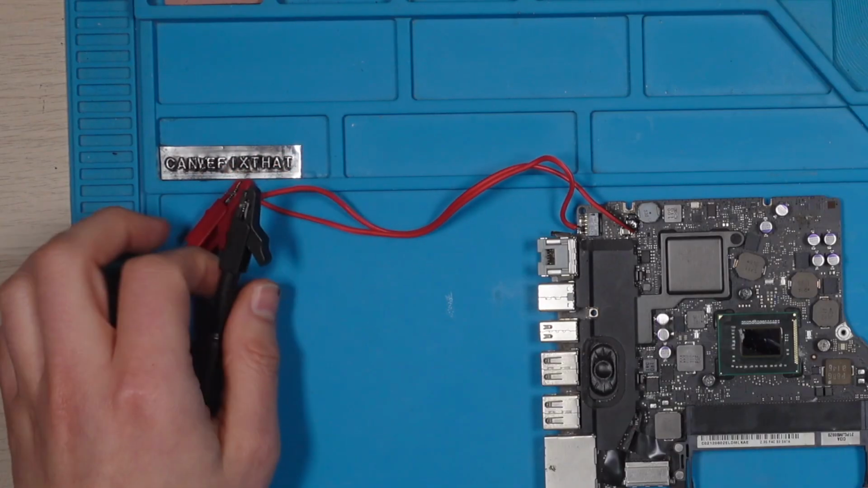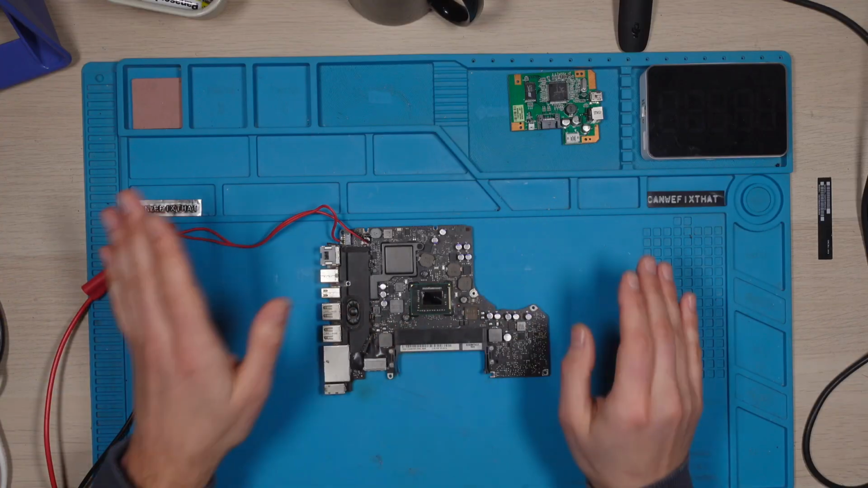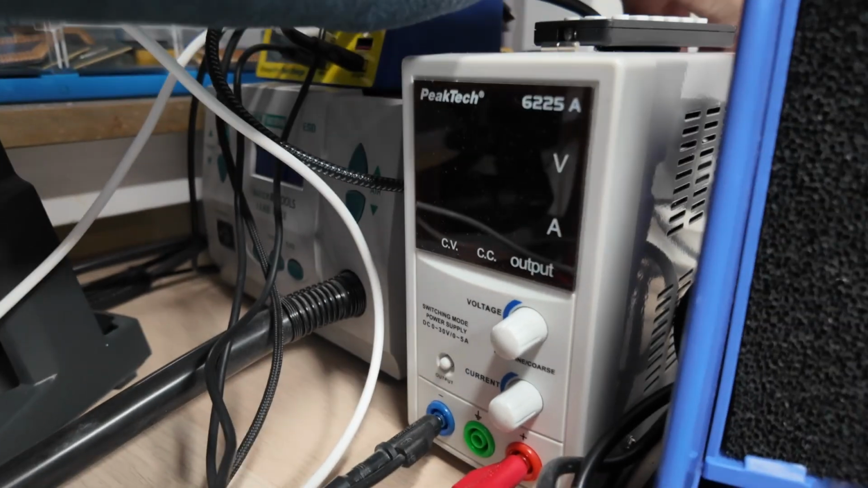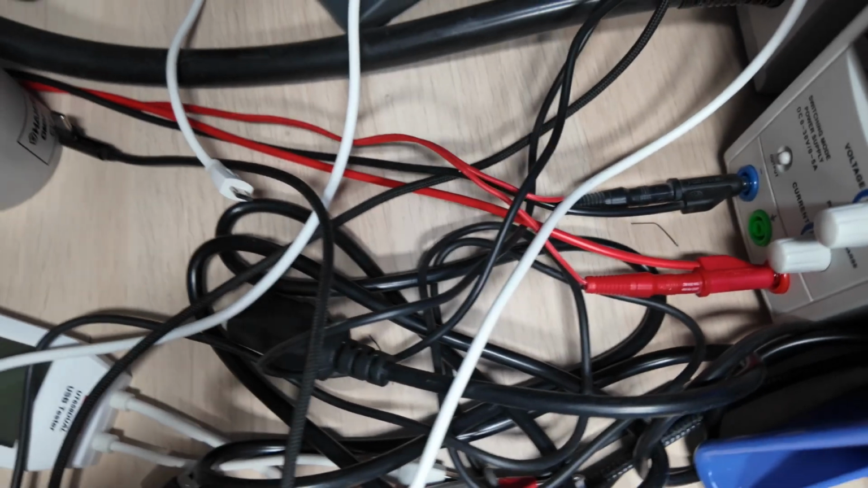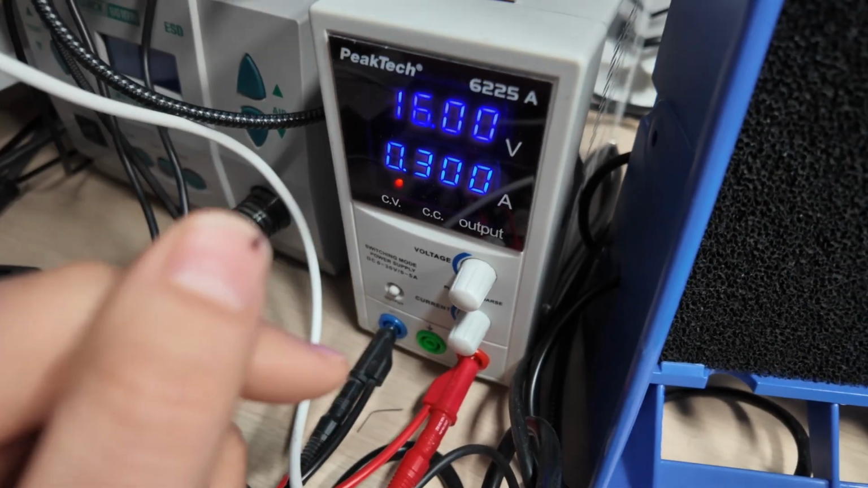The board is connected to my lab power supply, right where the MacBook's normal power would go. If you ask how I know which voltage, I just Google it, nothing special. So we power the board. Now let's have a look. Here's the power supply. As you can see, this goes directly into this lab power supply. I entered 16 volts; I think it's 16 and a half normally.